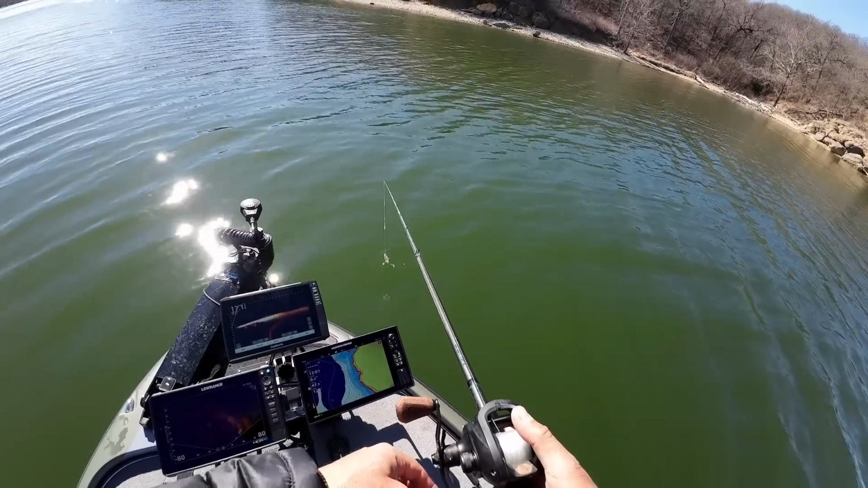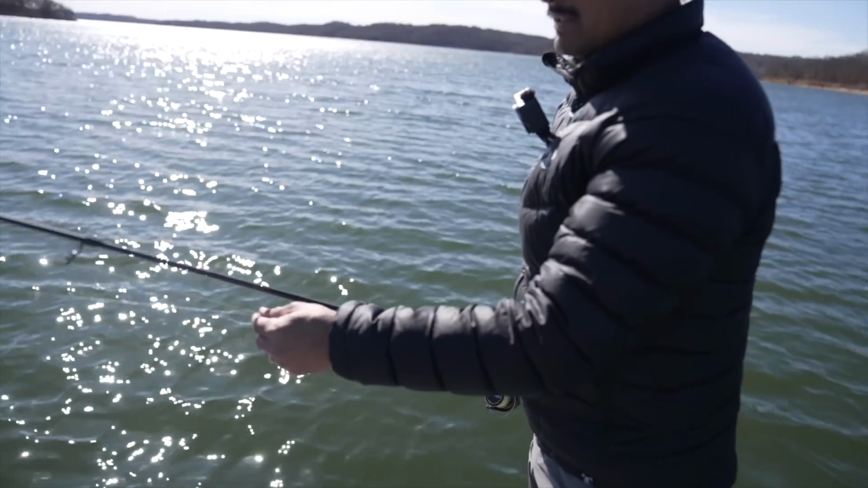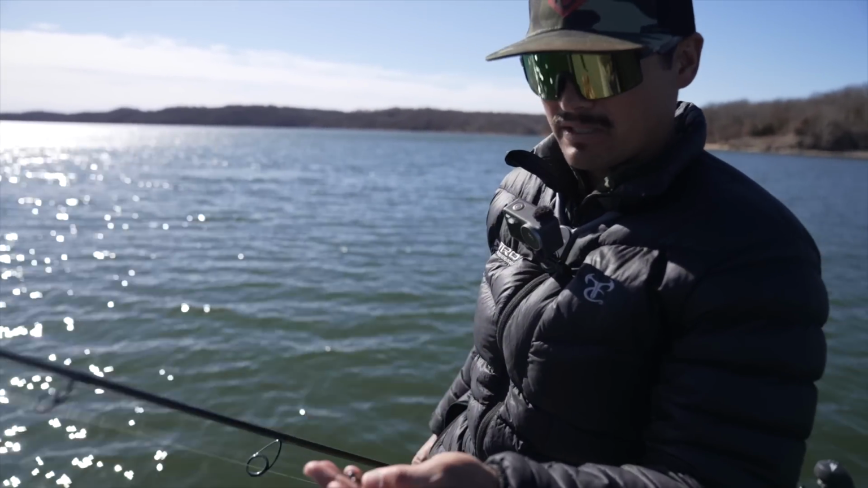Water's getting clearer down here. Noticing a lot of these fish are in 30, 35 feet, so these little 16th and 1/8 ounce heads I've got, I'm gonna switch up to like a 1/4 ounce.